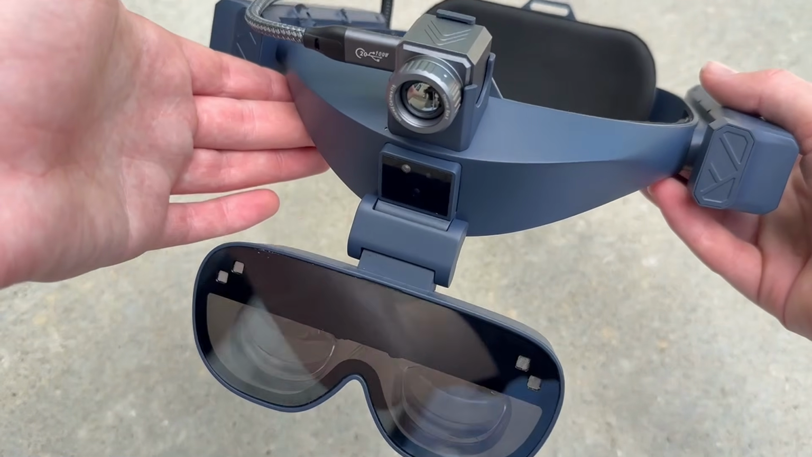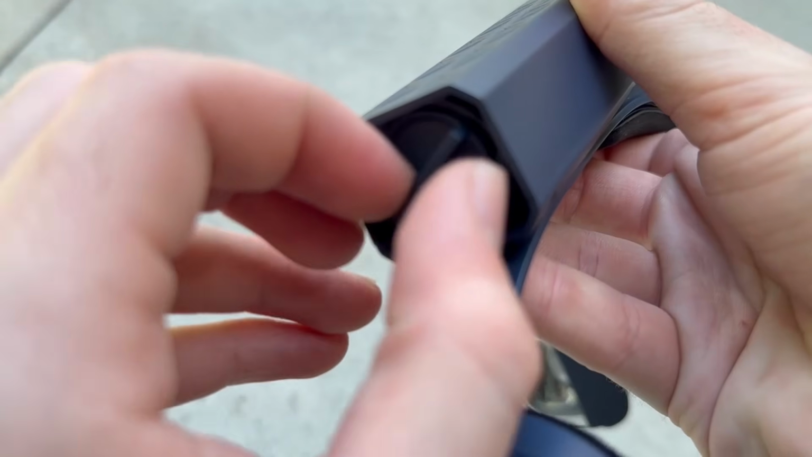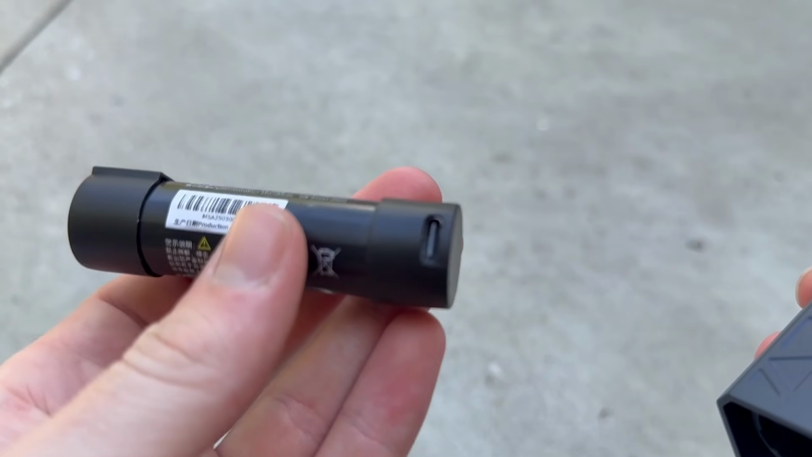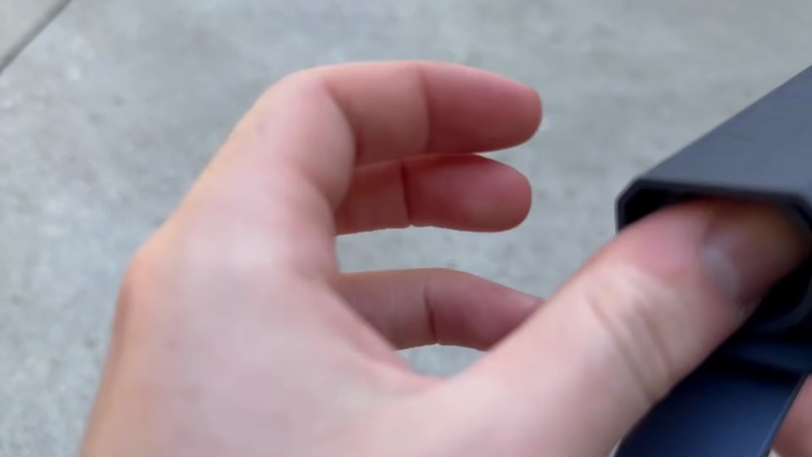The Utrack is made out of plastic. It weighs 508 grams with the battery and 455 grams without. It's water resistant. It takes a proprietary 3300 mAh battery. The battery itself can be charged via USB-C. 2 batteries are included with the headset. Fully charged, the Utrack lasts around 3 hours.